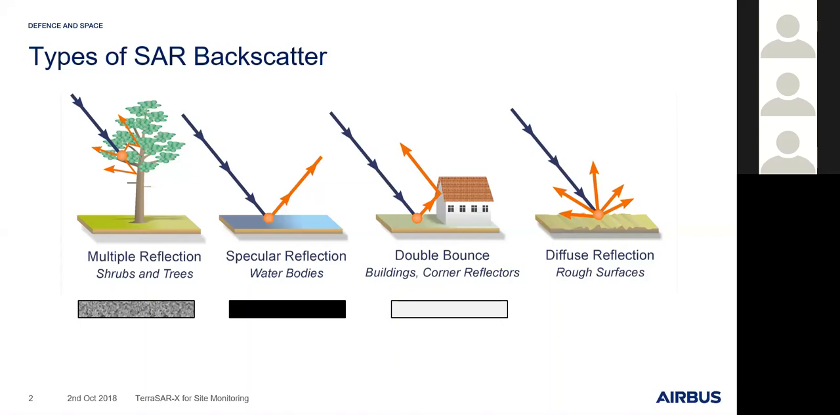For buildings or corner reflectors, a very strong return, that's a white, high return. And for rough surfaces, we receive something also kind of grayish. With this information, we know that we can detect changes between those backscatters very clearly.